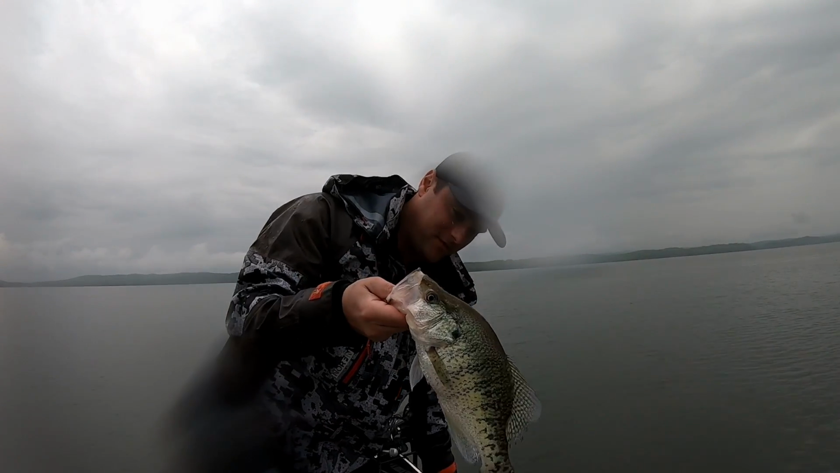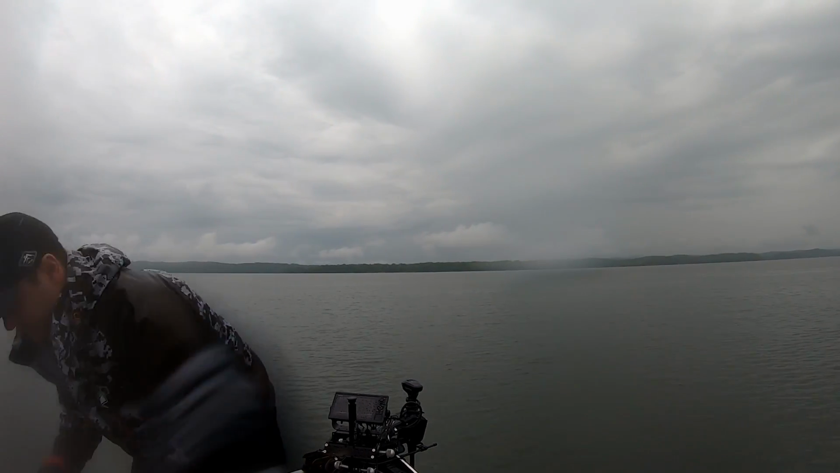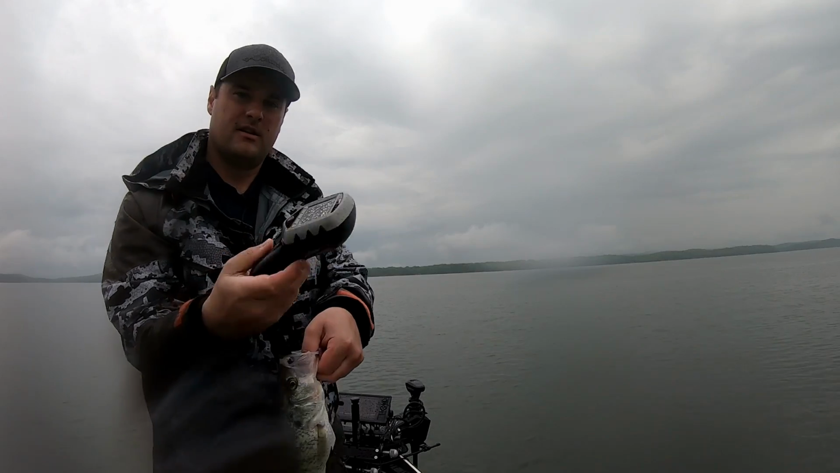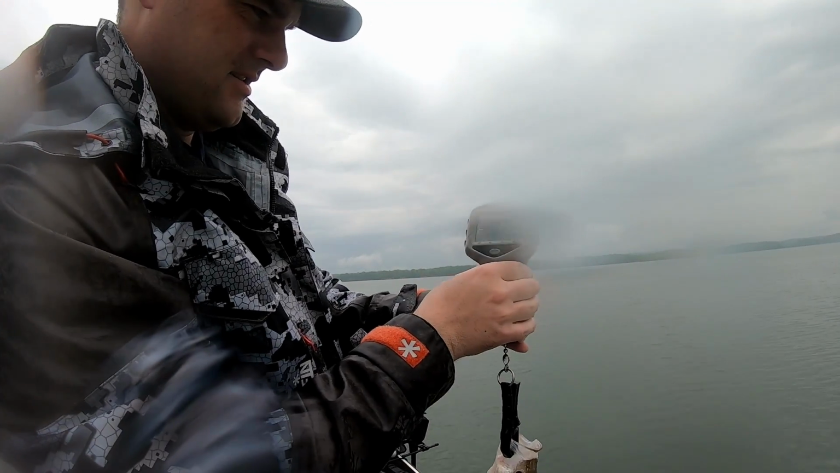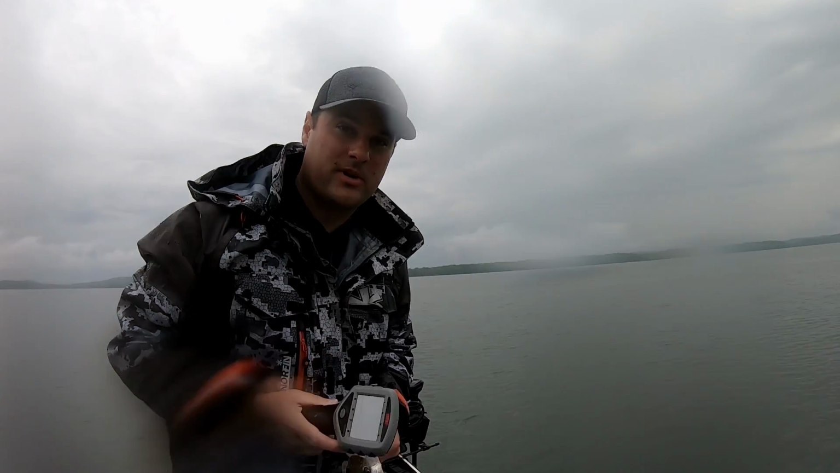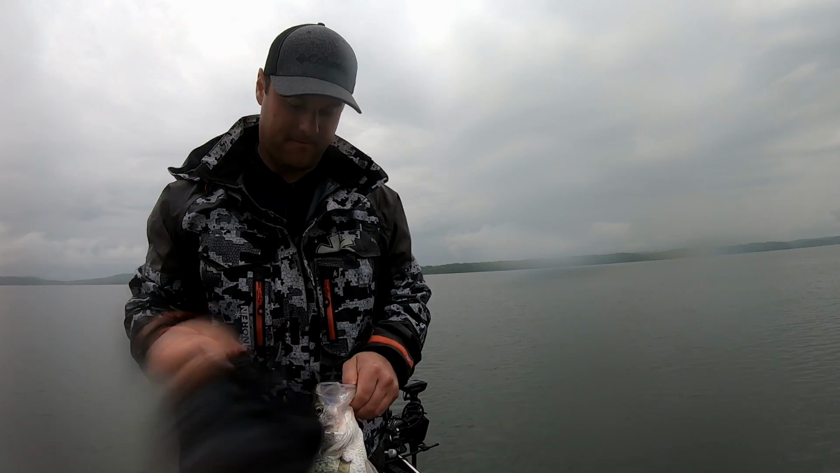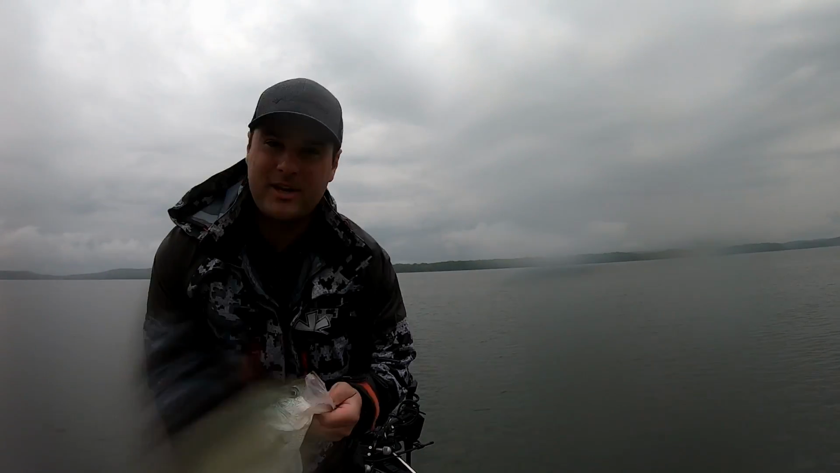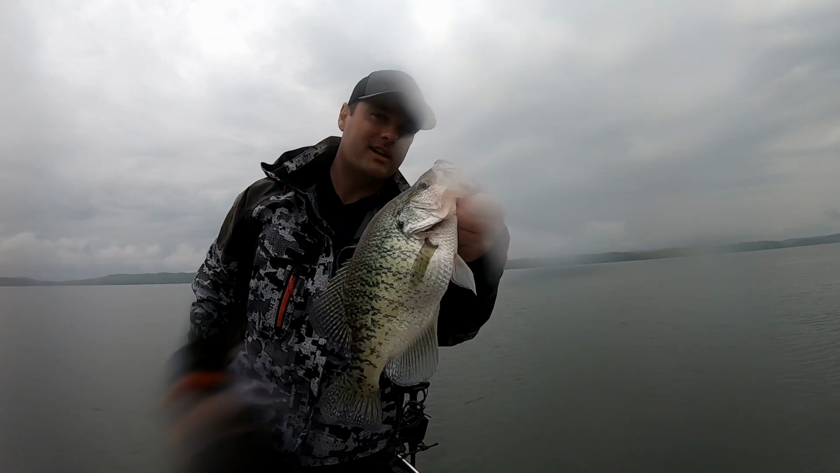Another nice fish. Let's see what we got here. It's another 1.5 pounds, 1 pound 8 ounces. Not gonna win any money with this. So that's a solid fish. You don't catch too many of those up north in Wisconsin, but Tennessee, they got quite a few of these.